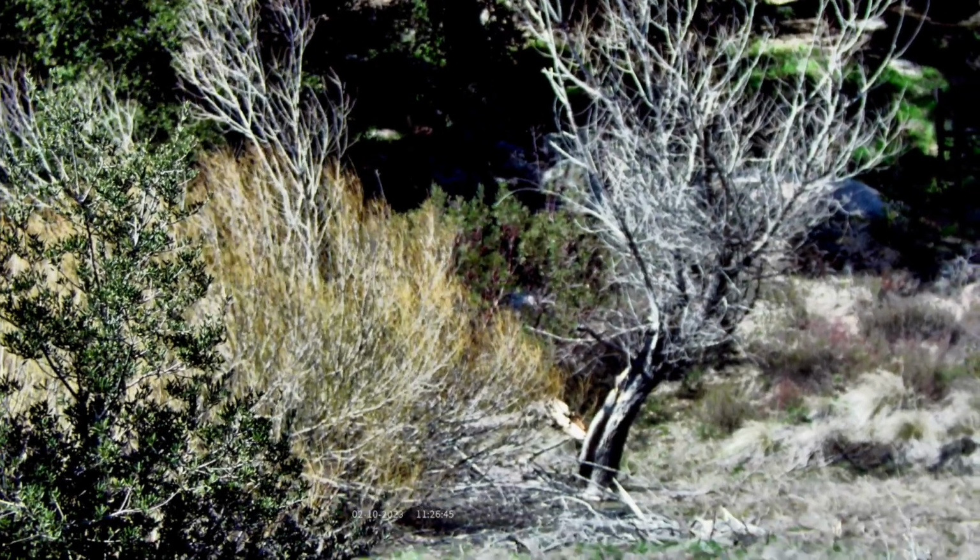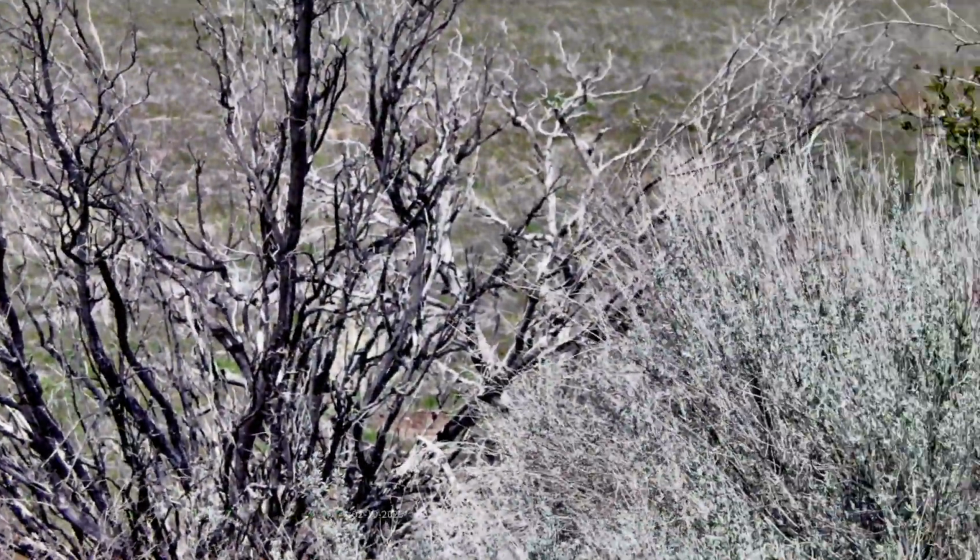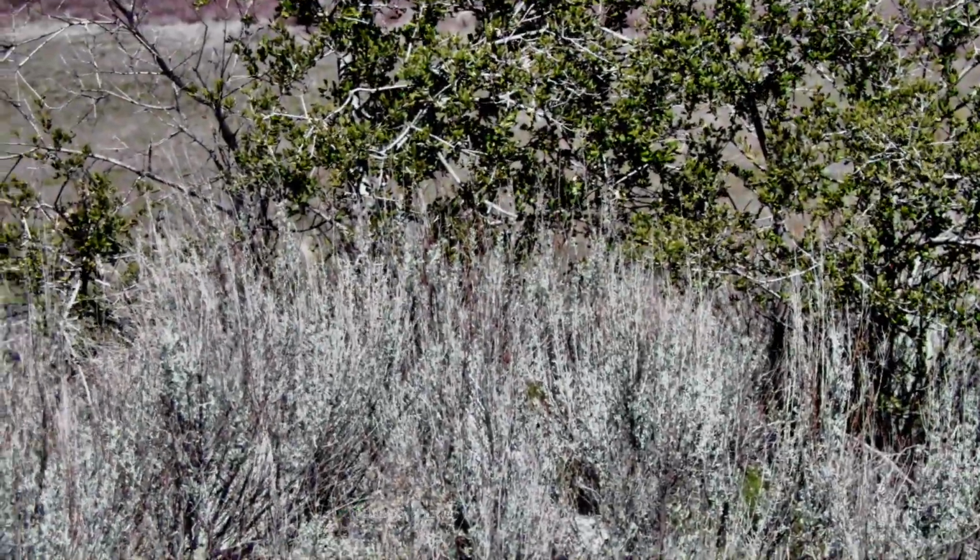Here's 4K 30 on a handheld shot, looking at about 75 yards out. Here's 4K 30. These deer are about 80 yards away. And then I'll do some zooming in with it. There's 10. Let me see if I can focus.